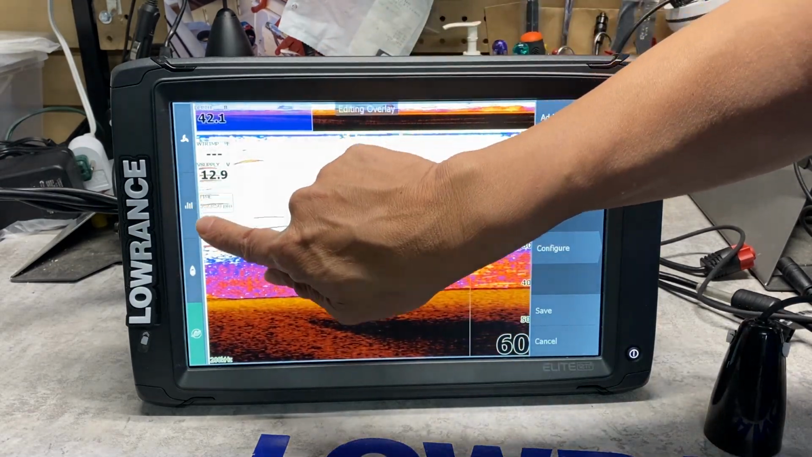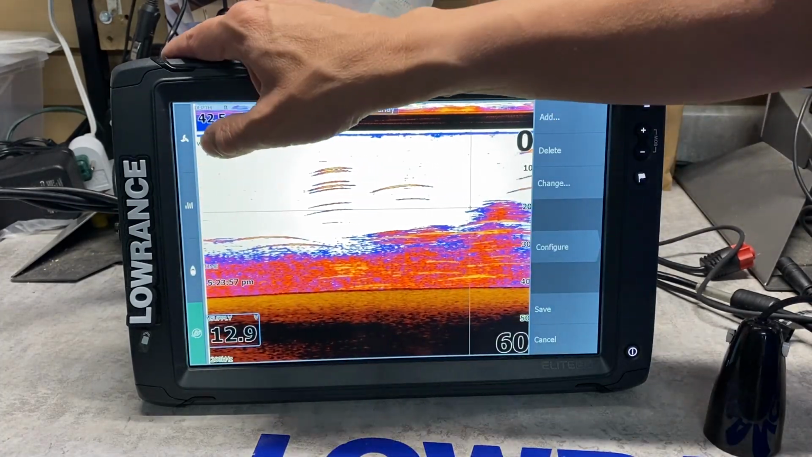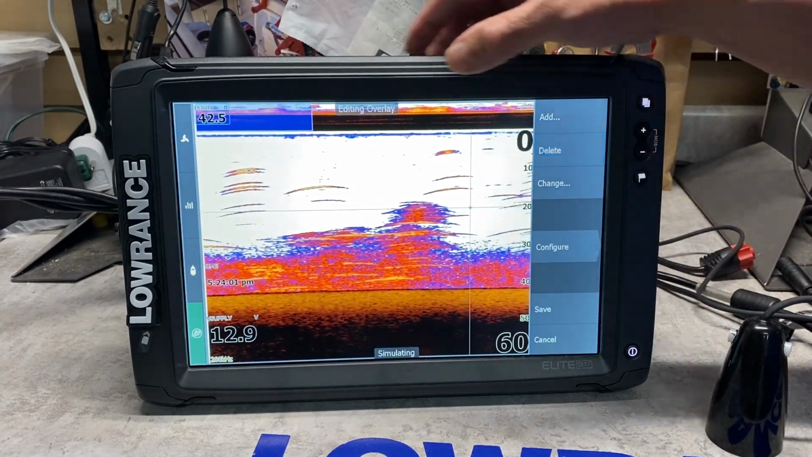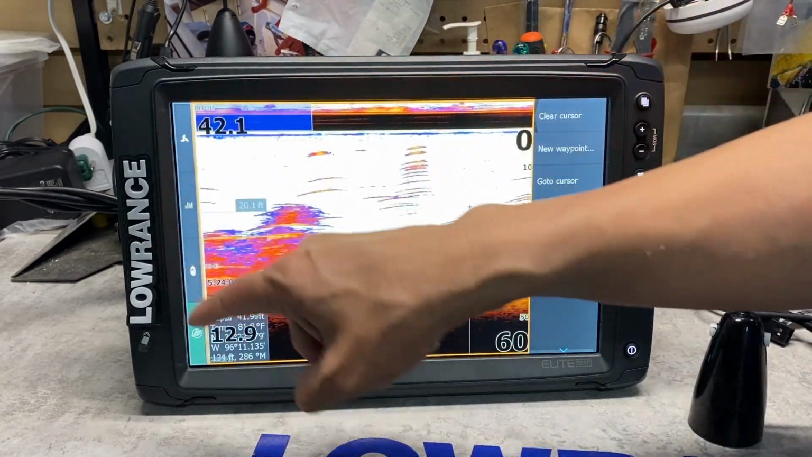We move the time down here, make it bigger. Voltmeter, put it down here, make it bigger. Water temperature, touch it, delete it because I don't need it. And because my eyesight's very poor, I make the depth larger. And then we save it. So this is customizing our screen to our use.